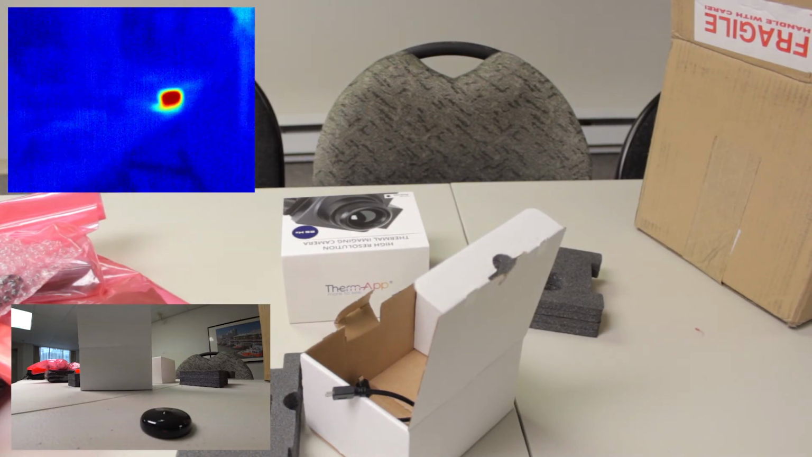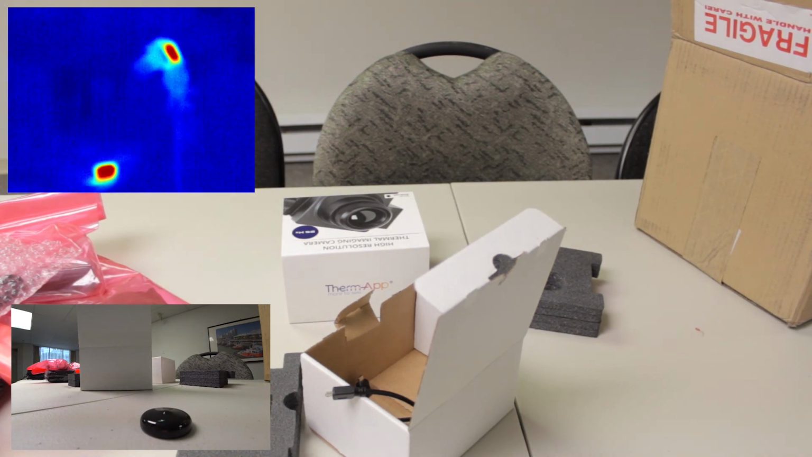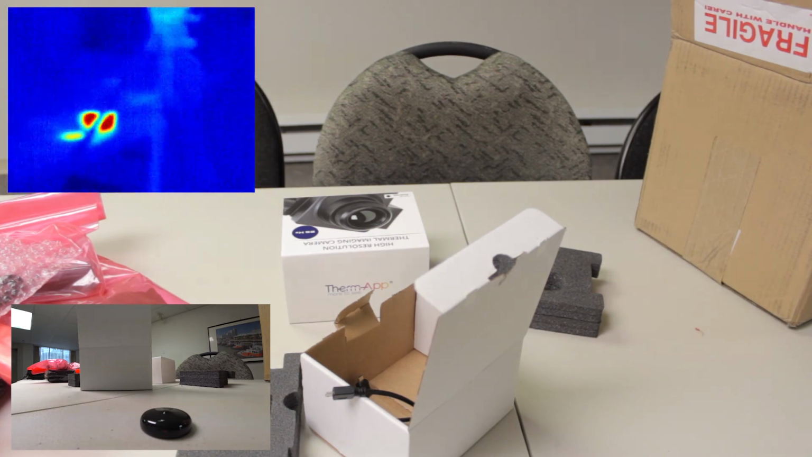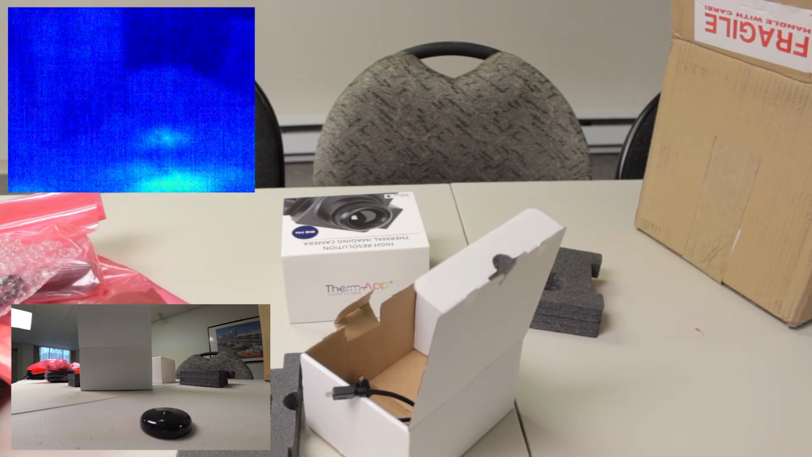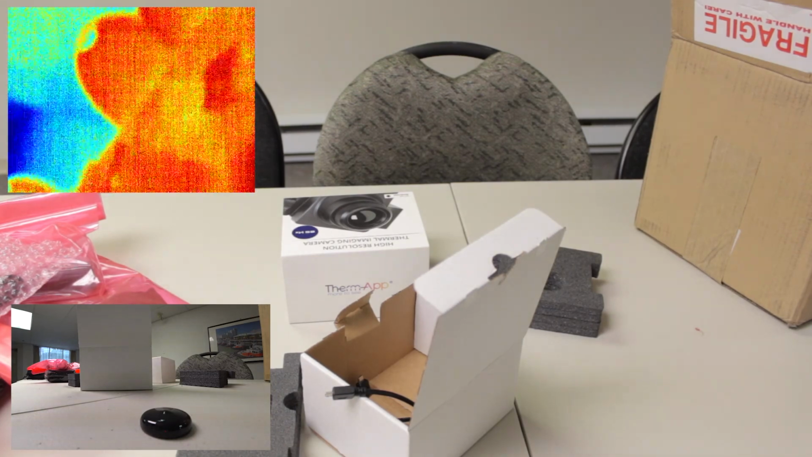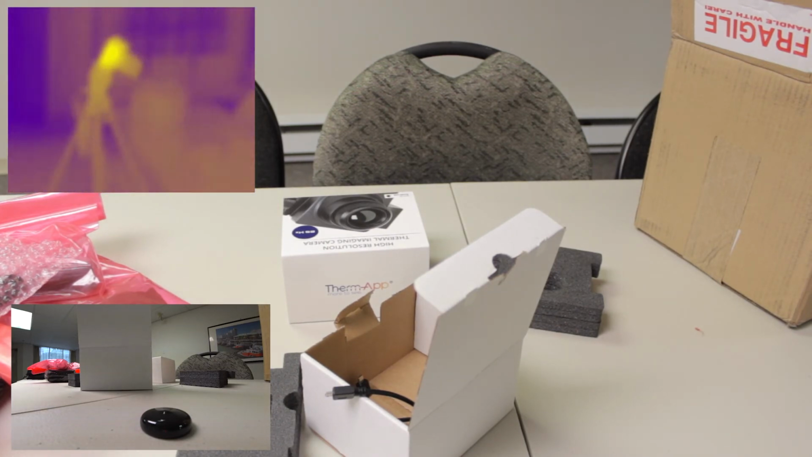Hopefully this is recording sound, but that little bright red thing is basically the action camera. That's the camera there. It's kind of neat. So now I've got to figure out how to change the different modes afterwards. Okay, here we go. There are different palettes here. Rainbow, iron. Which one actually looks better? I'm just going to switch it.